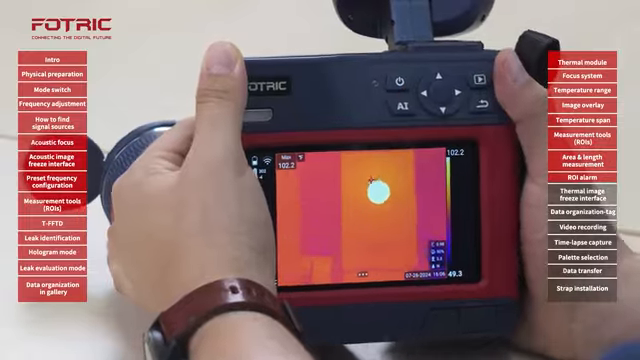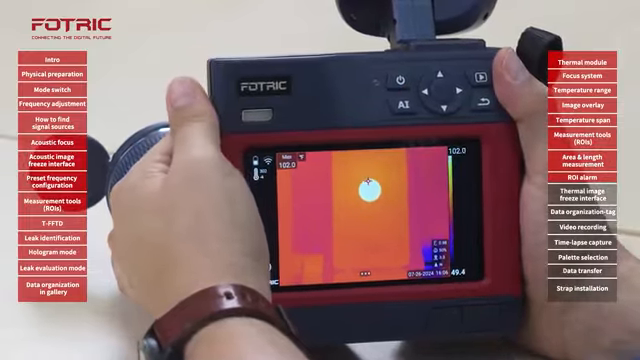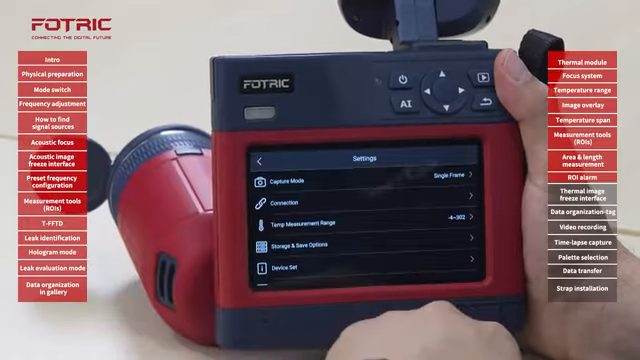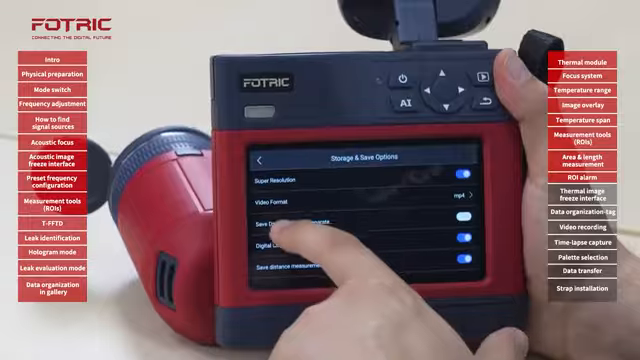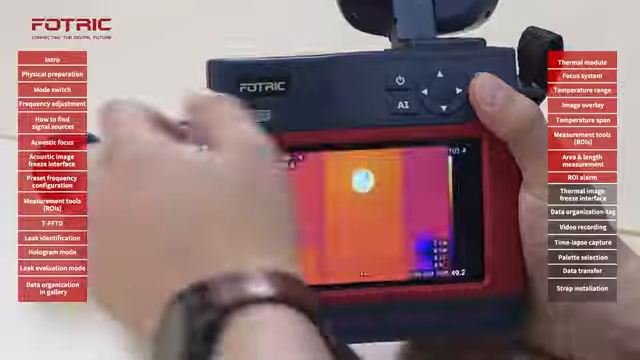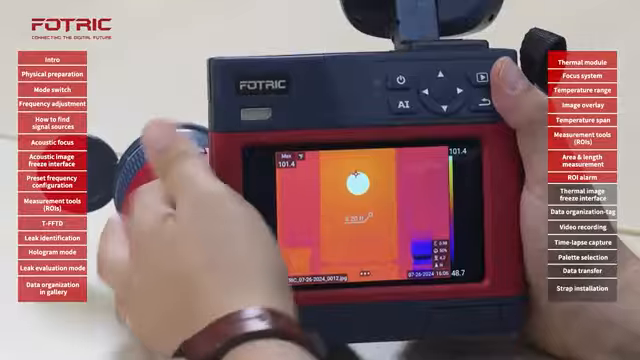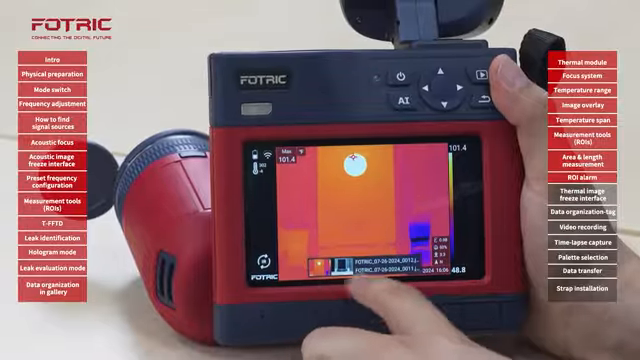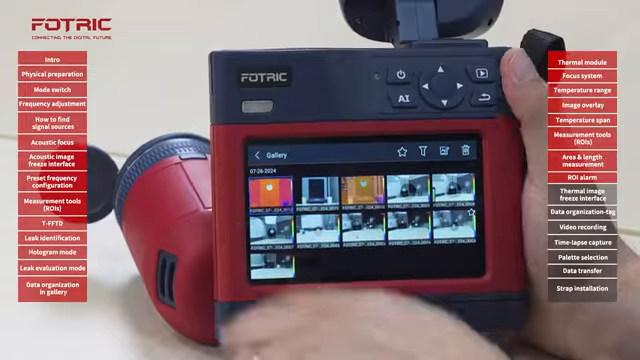The camera can either take a single thermal picture or the combination of both thermal and digital. I will go to the main menu, settings, storage and save options, save digital image as a separate. Now when I do that, the moment I take a thermal picture and save it, it will show the two images that were taken, the digital and the thermal.